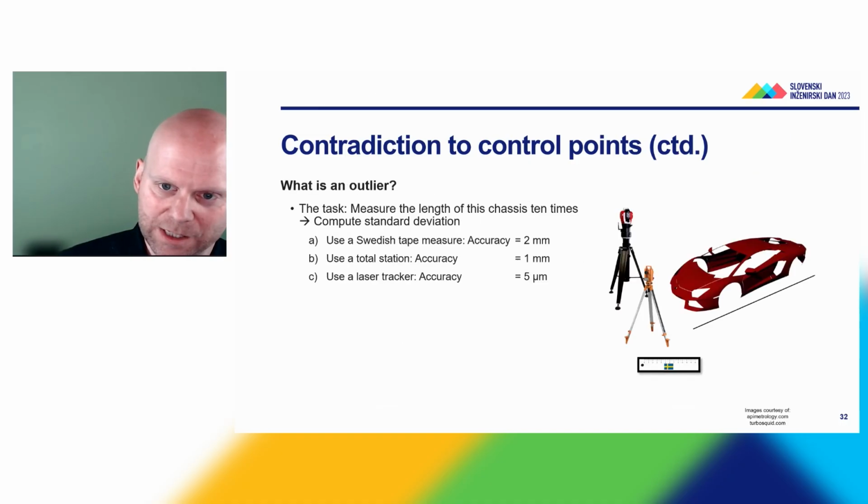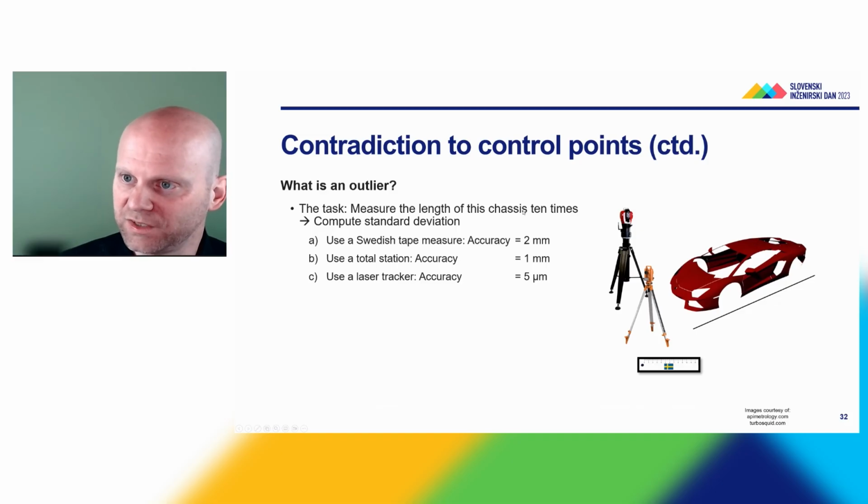Just an example, and it is heavily related or correlated to the question of what is an outlier. So let's say I have a chassis of a car, you can see on the right-hand side, and I use 3 different measurement devices to measure its length. And I do that 10 times, and then I compute the standard deviation. I use a laser tracker, which is an industrial type measurement device. I have a total station, and I use a Swedish furniture house paper tape measure, and I measure that again. So the accuracy which I assume for the tape measure is 2 millimeters, for the total station 1 mm, and for the laser tracker 5 millimeters.